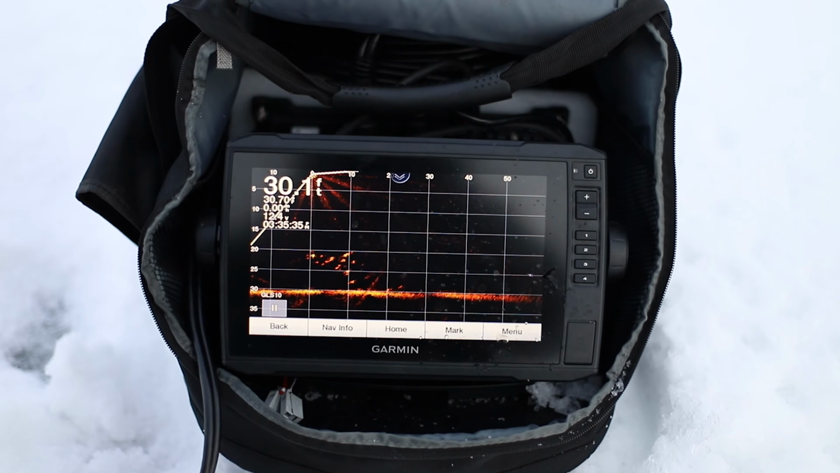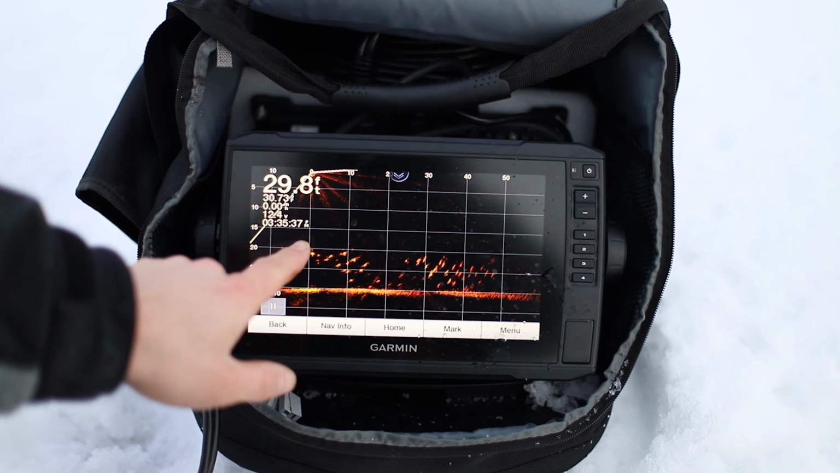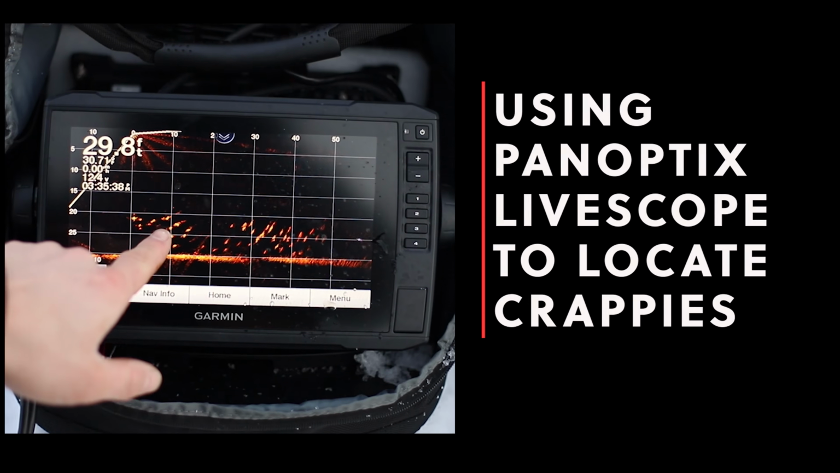Hey, what's up guys? Today we are out here targeting crappies. We are going to be using Panoptix Livescope. I'm going to show you the setup with that, how to use that in down view and forward view in order to locate the school of crappies, get right on top of them, use some bigger spoons in order to pull out some of the bigger fish in that school.